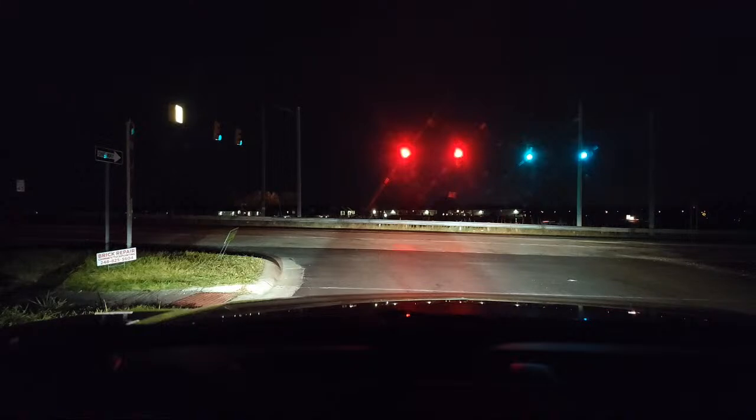You saw the light change? That can confuse drivers, and I've had drivers just go right into the intersection. It is on a time delay.